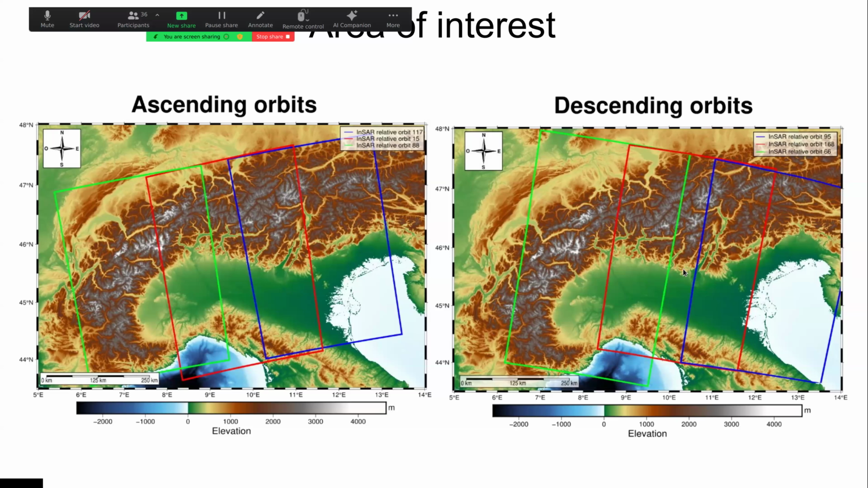For the moment, I have processed only the red and the blue tracks, on both the ascending and descending orbits, so I will show some results regarding these 4 tracks.